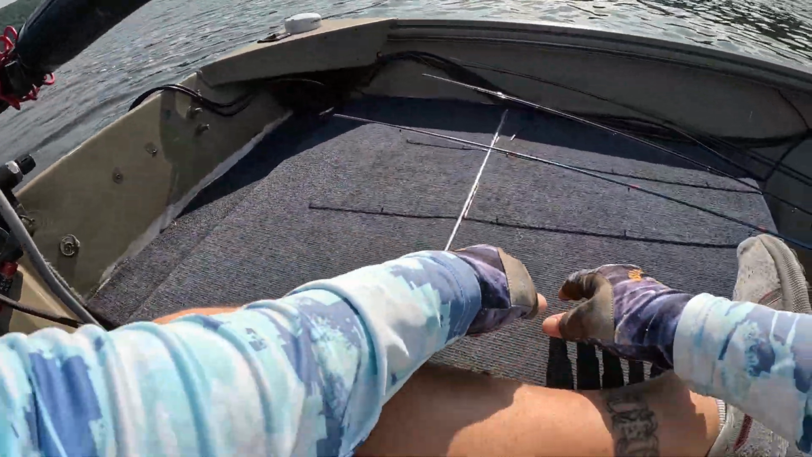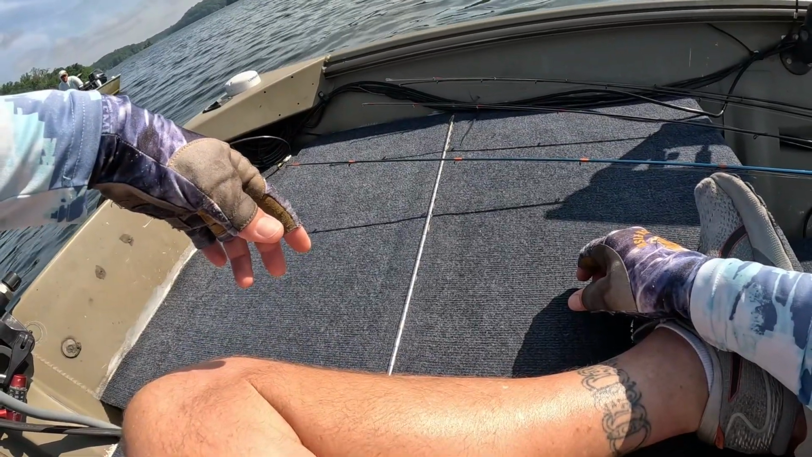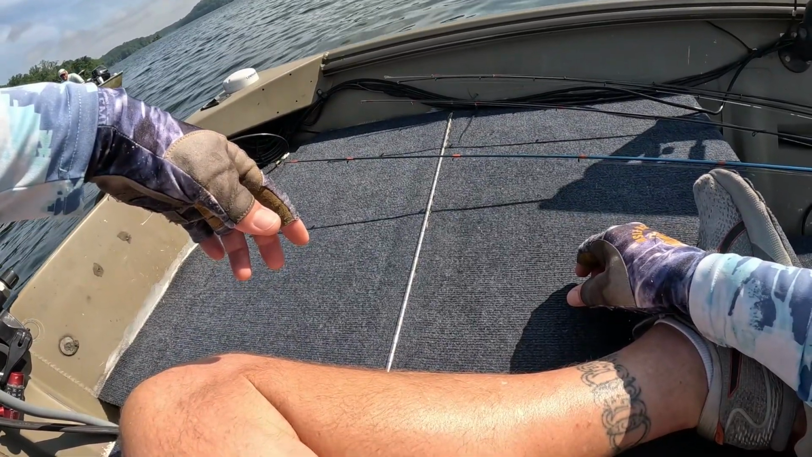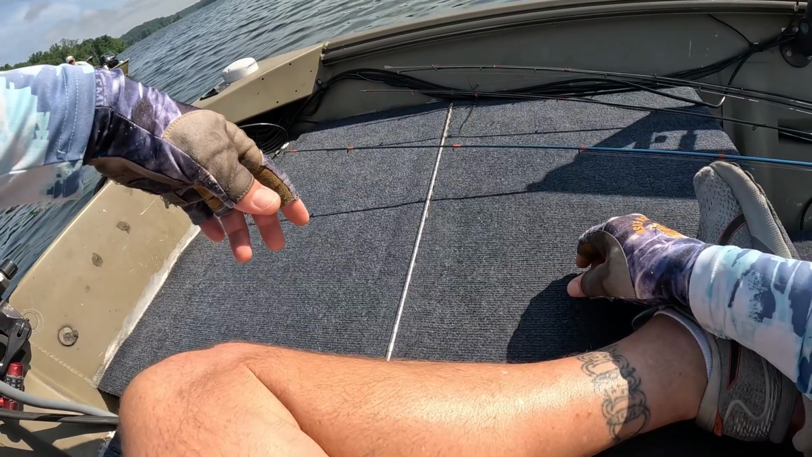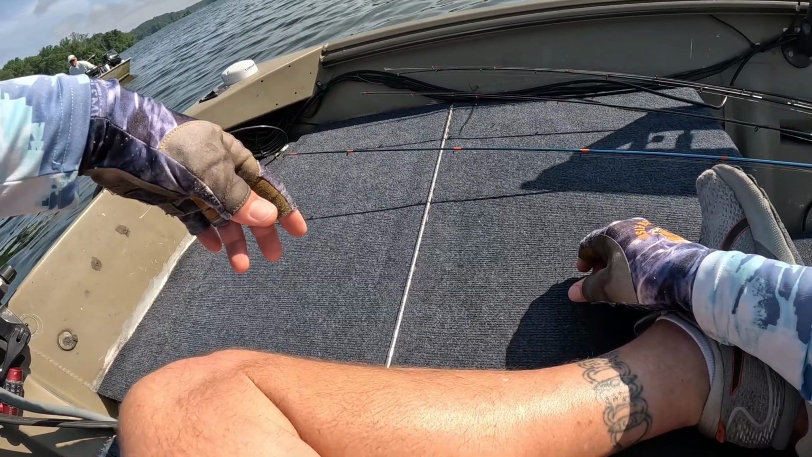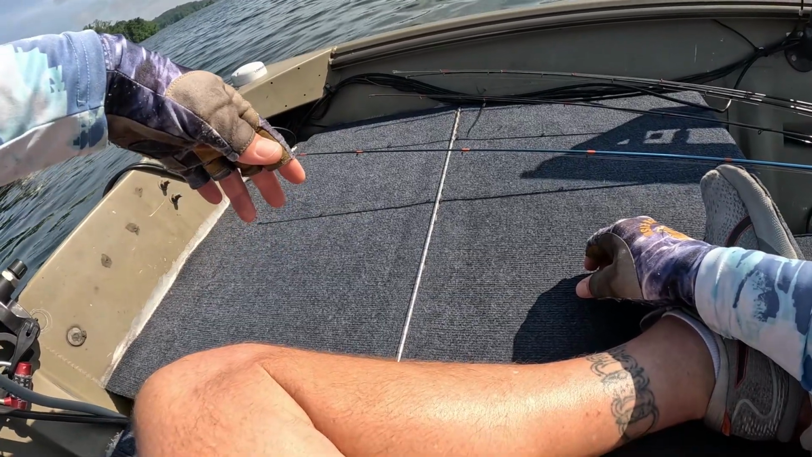Catching them up? Yeah, I think later in the day they'll start schooling up a little bit. It's a really good evening spot. Like 5 to about 6 o'clock, they really start feeding right in there. I was thinking they would be there first thing this morning, but I guess with that haze, they didn't want to feed. A little bit of wind helps too. You got a little bit of south wind blowing across that.